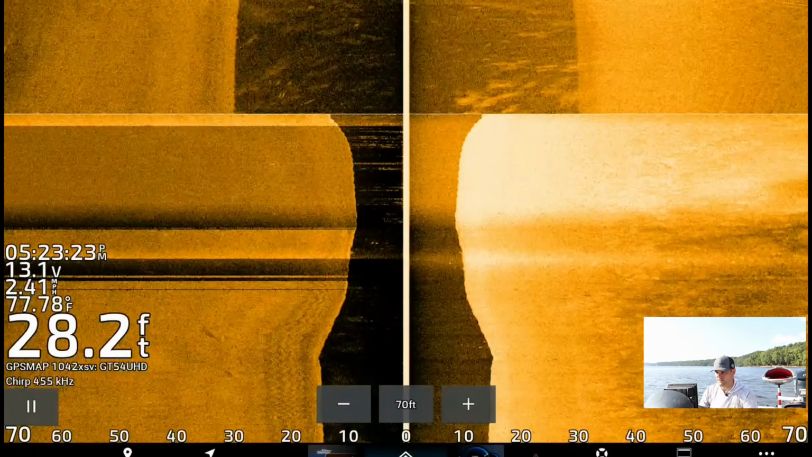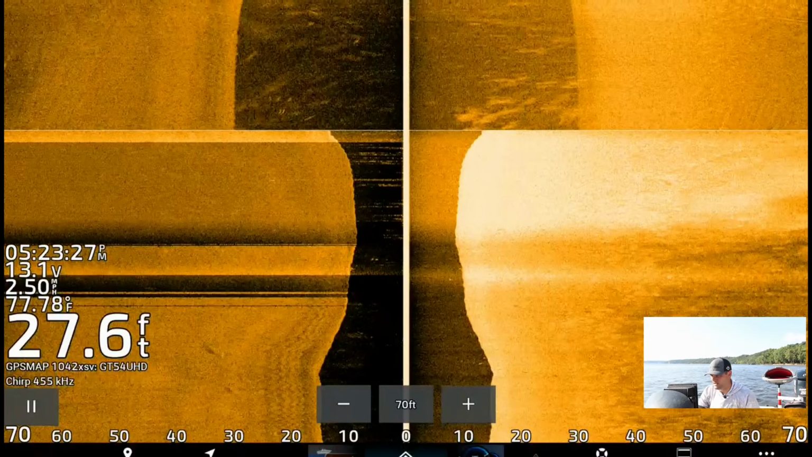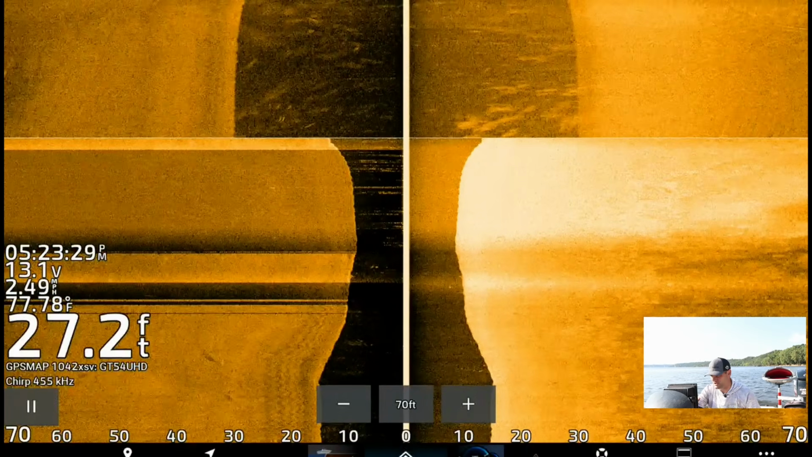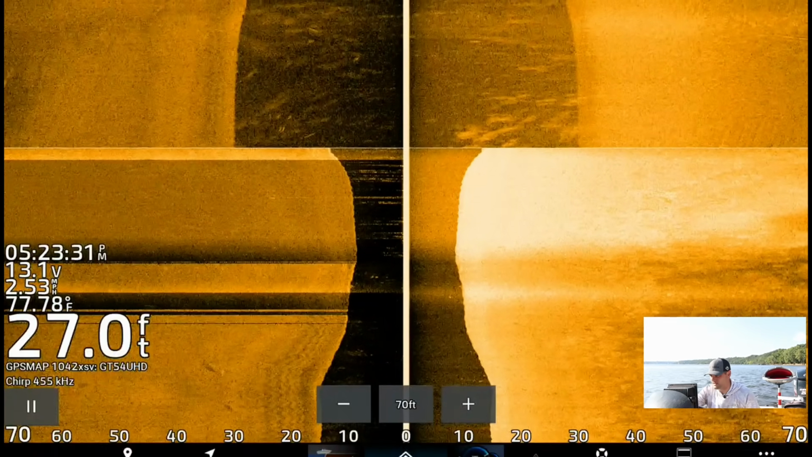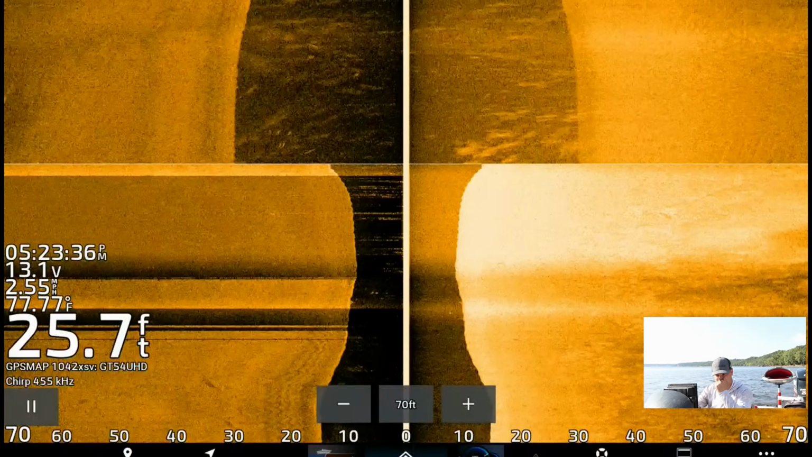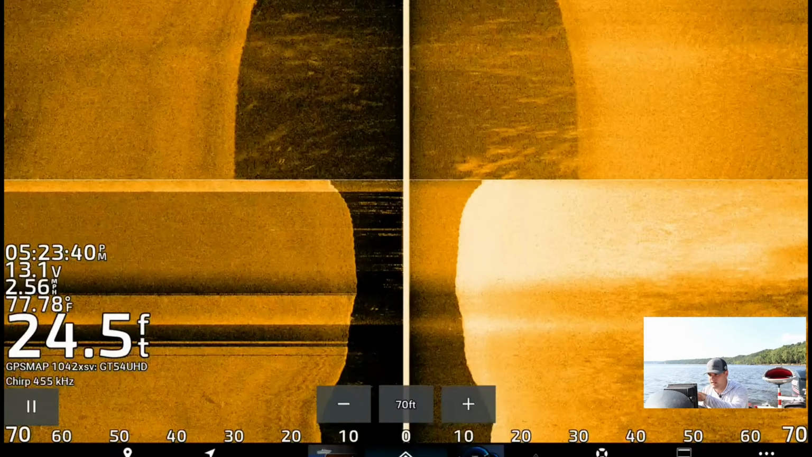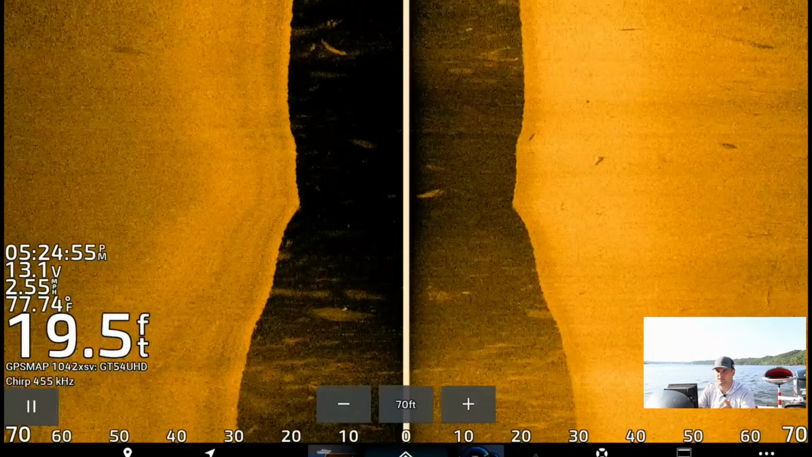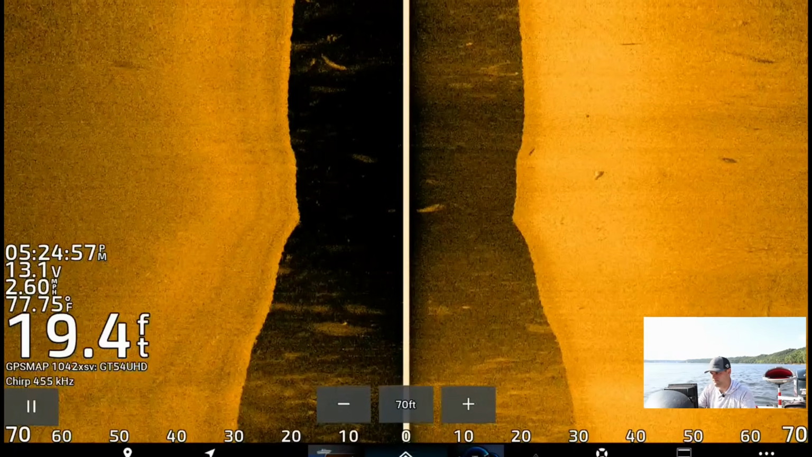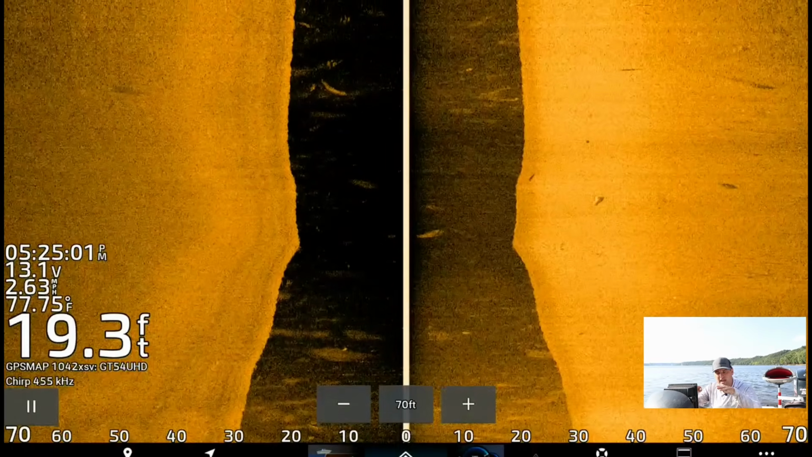But even with 455 kilohertz, you can still see a very clear definition of the bottom. I got through a section there with a lot of waves that was pushing a lot of pollen, but you can see now this part of the river is starting to clear up the black area beneath the boat. The main difference between 455, 800 or 1.1 megahertz is the beam angle.